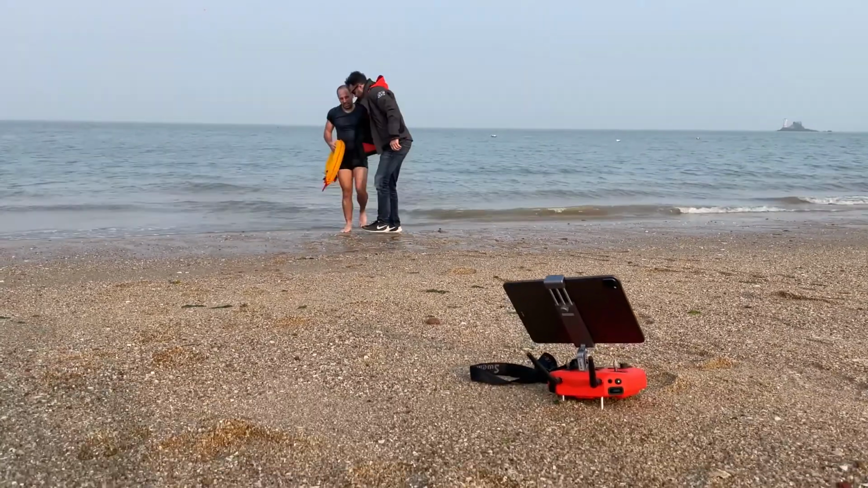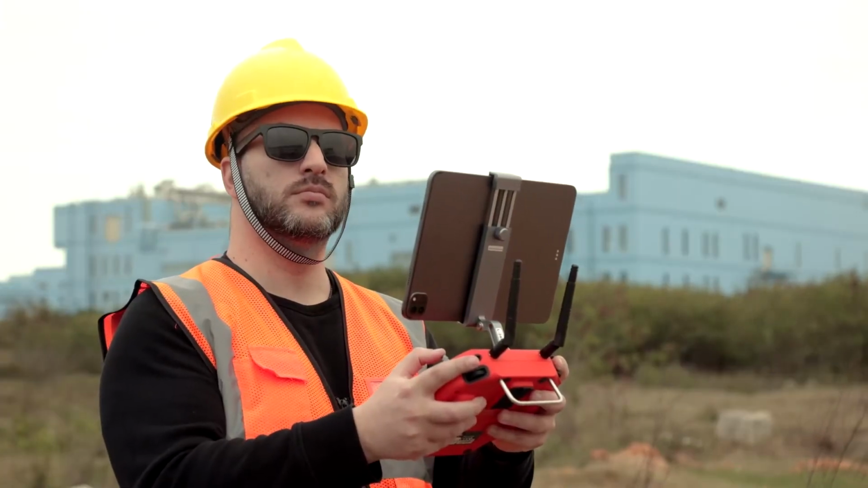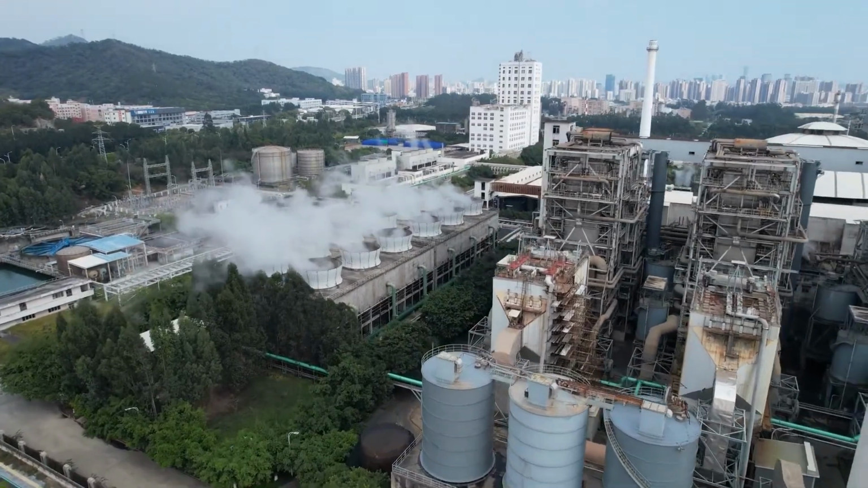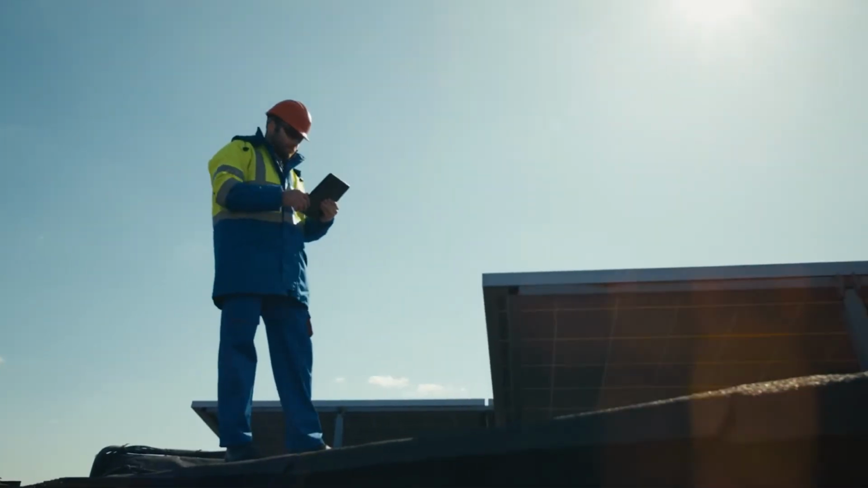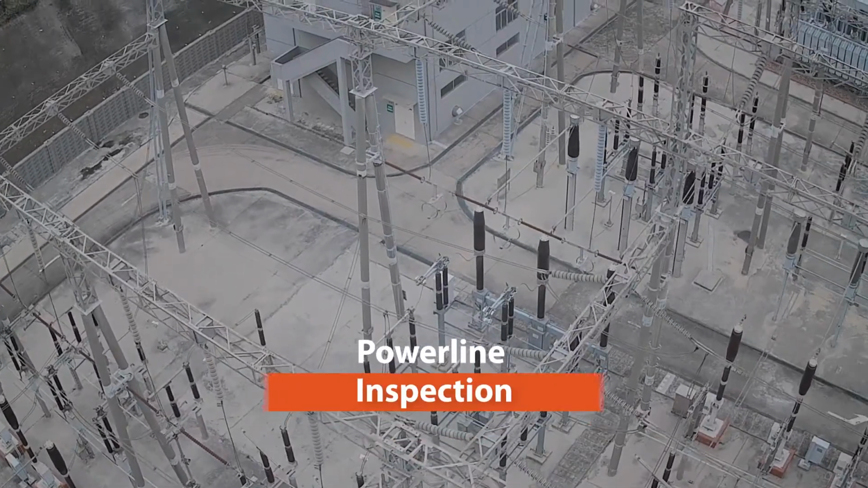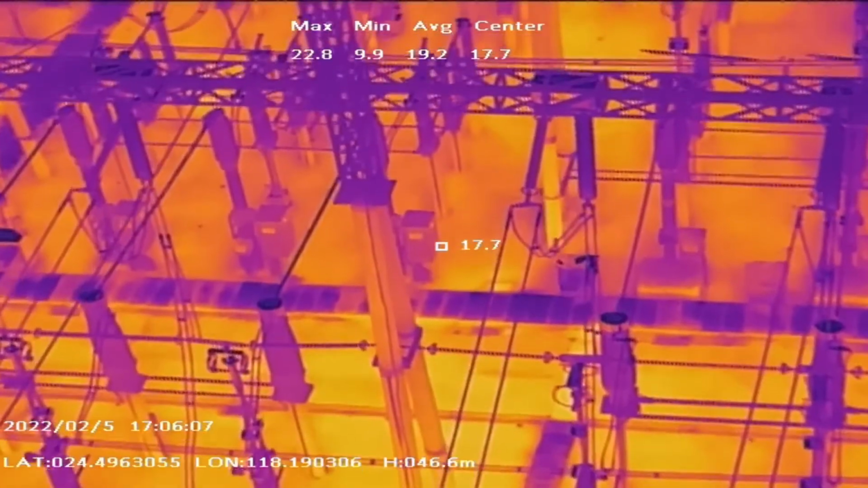The integration of Splash Drone 4 and GC3T takes the efficiency of industry inspection to a whole new level. Technicians can scan a large number of power lines and quickly switch views to give a visual confirmation of the object of interest on the SD Fly app without putting their lives at risk.